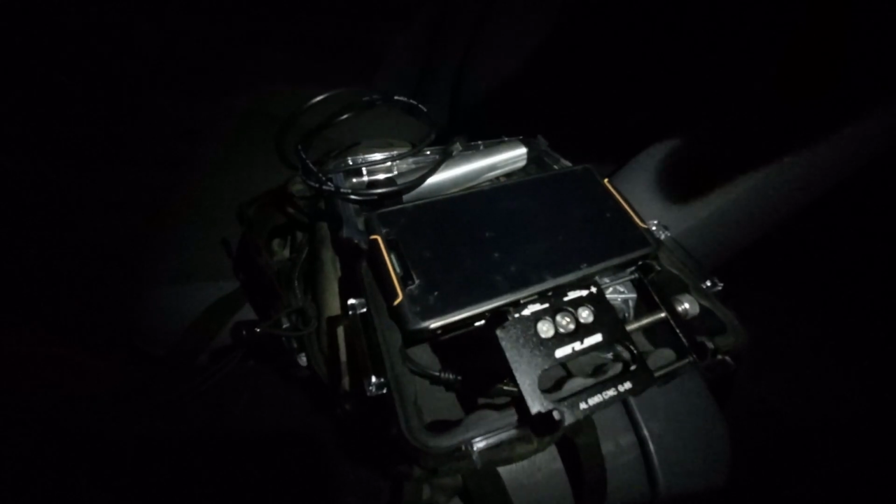Basically, I just went home quickly to unload the expensive camera equipment, as the car will be standing here in the darkness for a bit while we are moving around. I also put on some warmer clothing as it's getting a bit chilly, and now we are ready to go again.